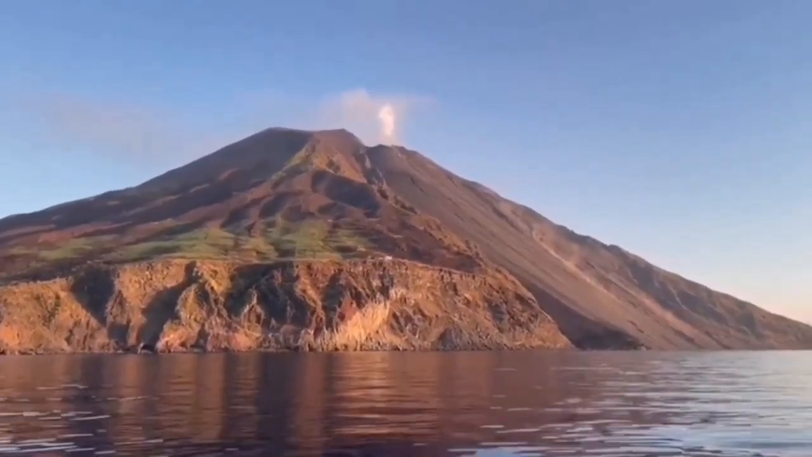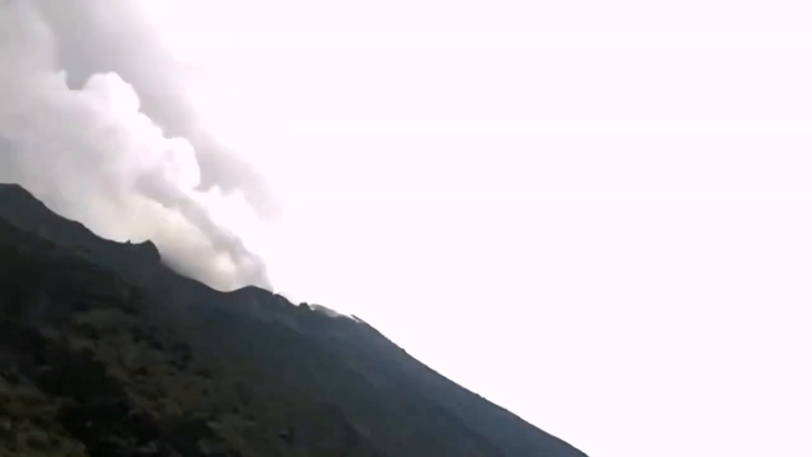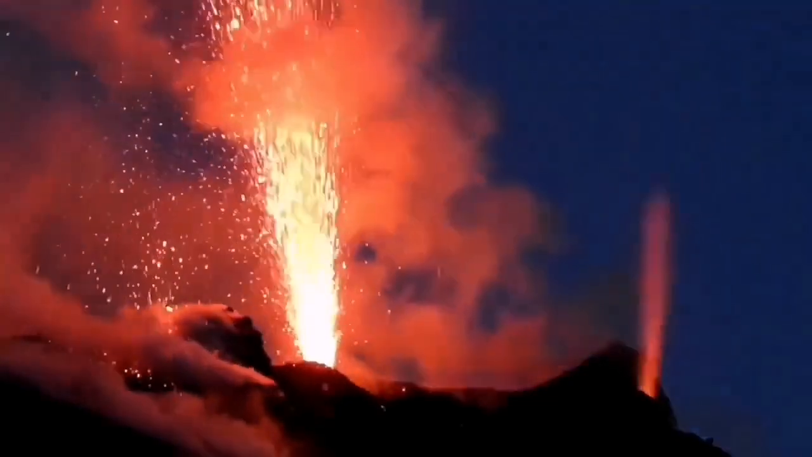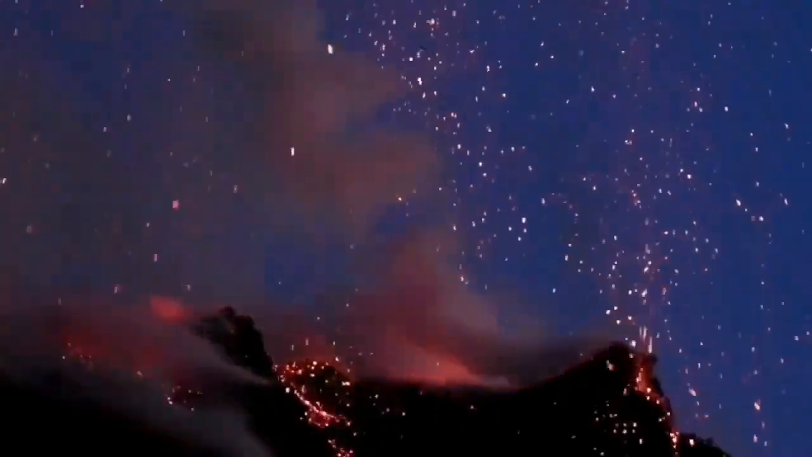Of course, you can watch volcanoes everywhere. In Iceland, you have to walk 20 kilometers. In Indonesia, you may get killed by it. But here, you can have your pizza and watch the volcano. That only happens in Italy. And this is the situation there. You have an eruption during the day, a dark ash cloud, and at night, as if fireworks. Beautiful fireworks. If you are lucky, you will be treated like that.